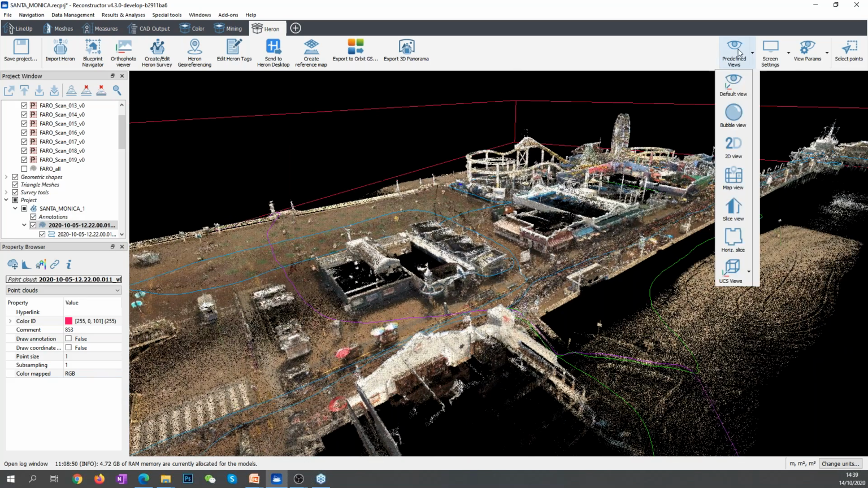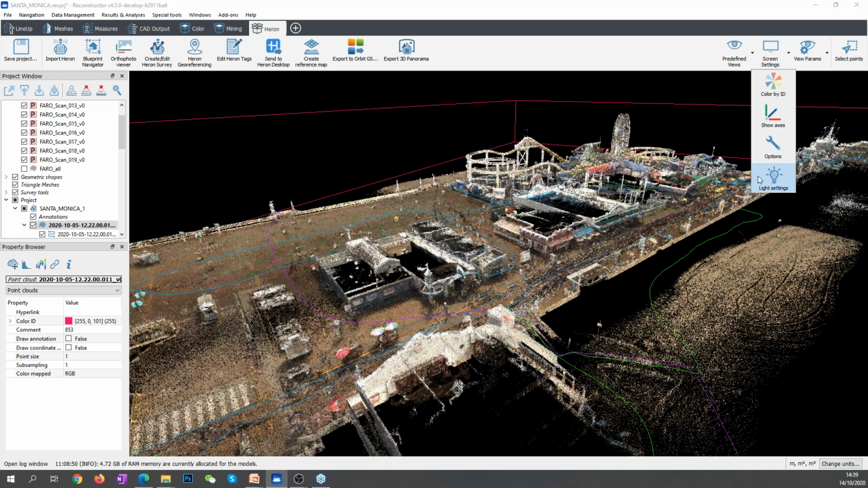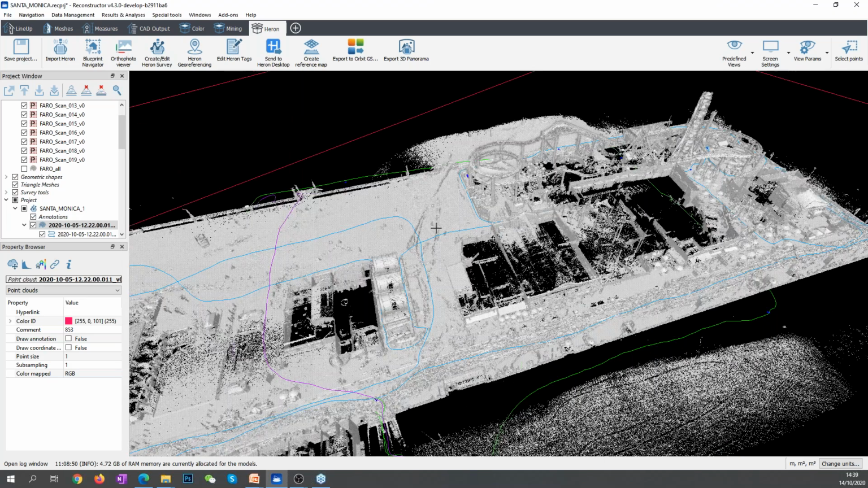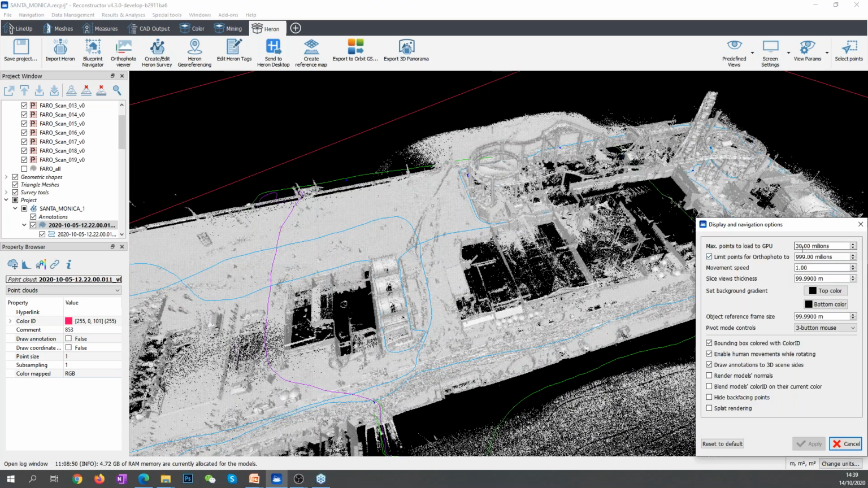And let me change, please, the light setting here. Okay, and let me see also if I can increase the visualized points.